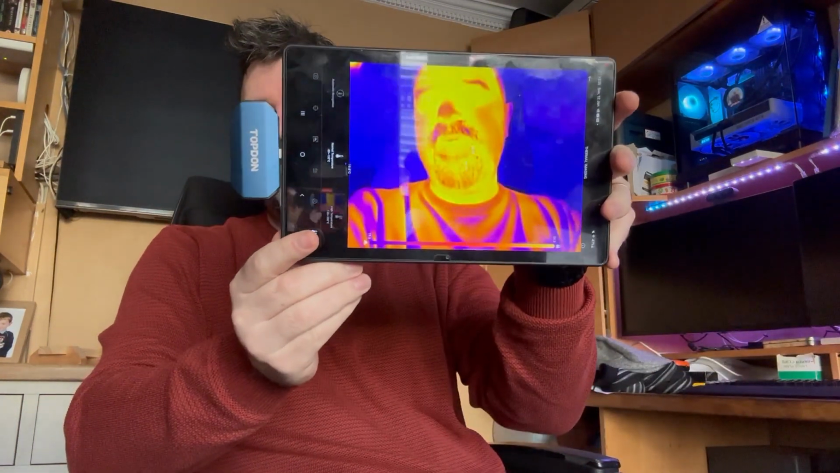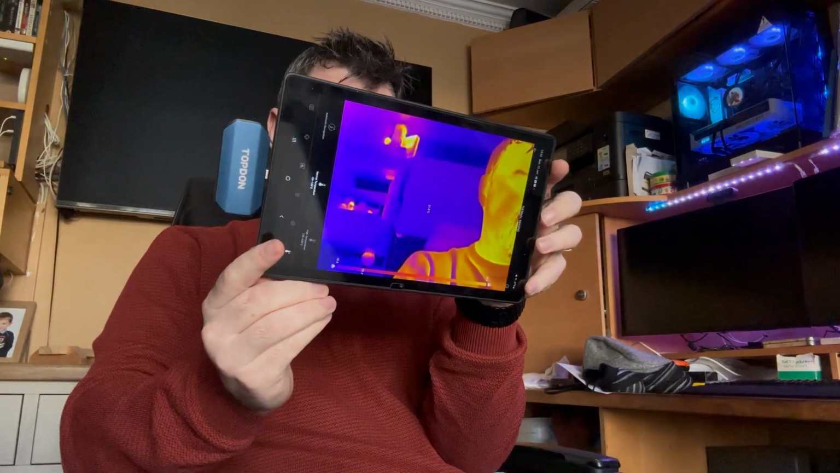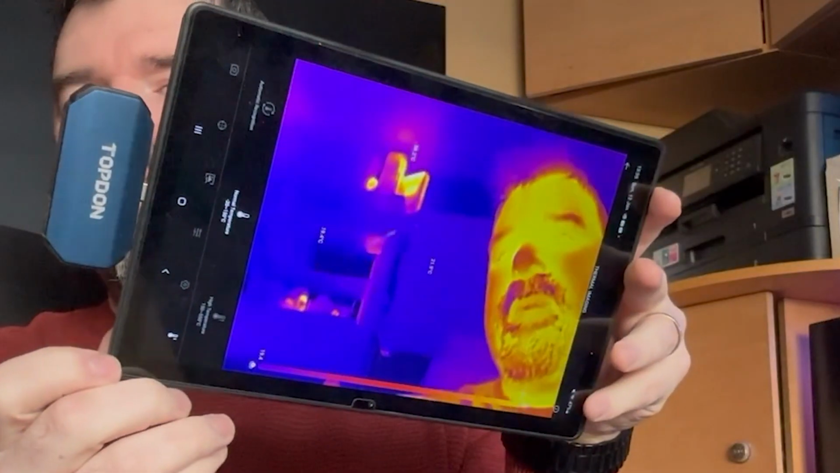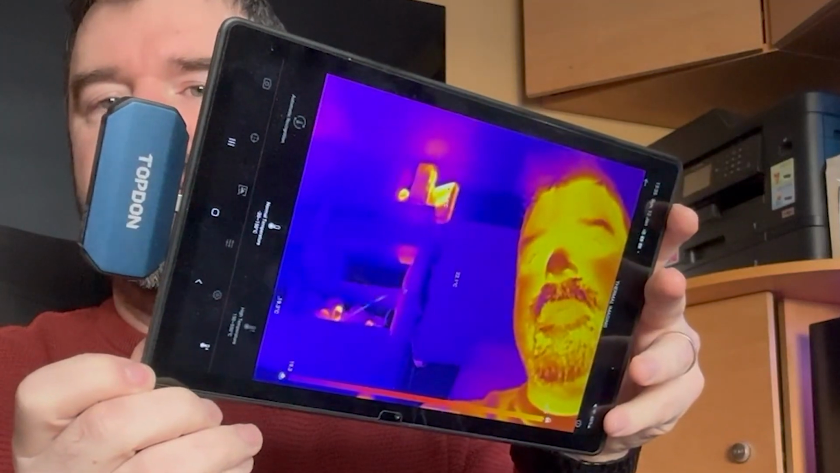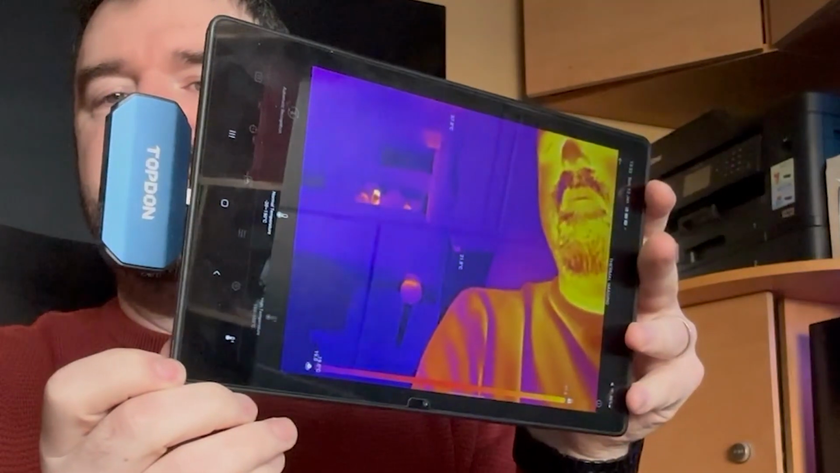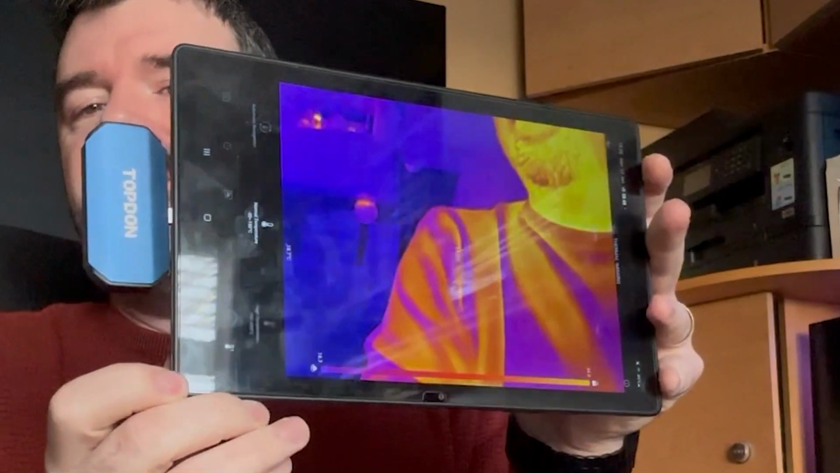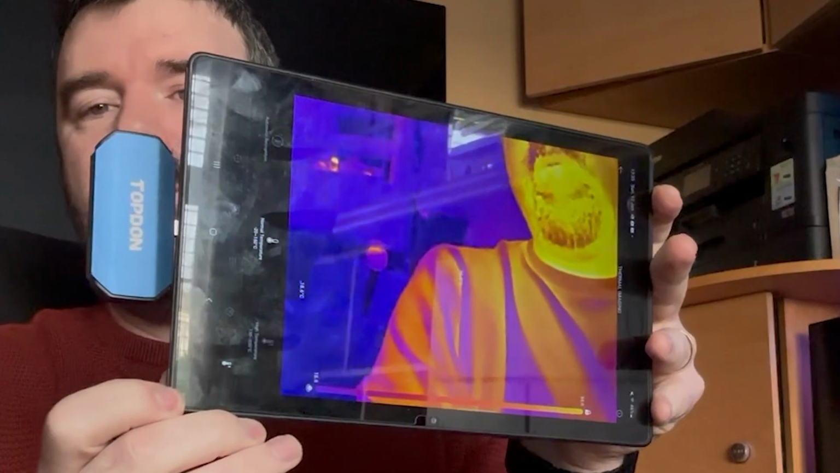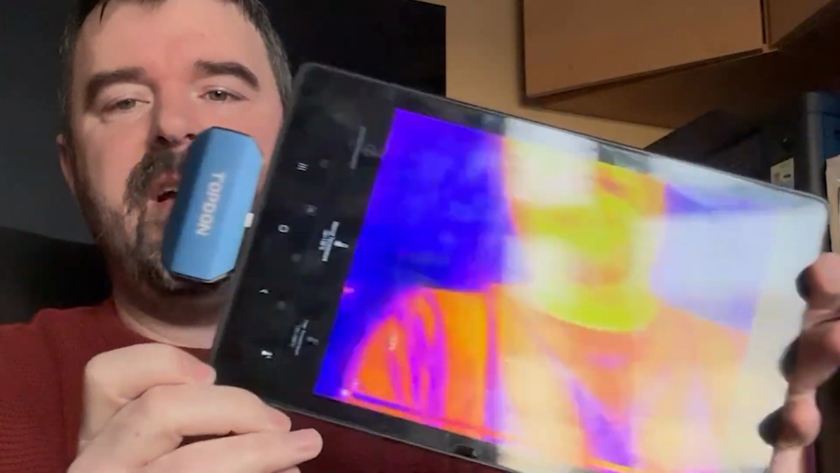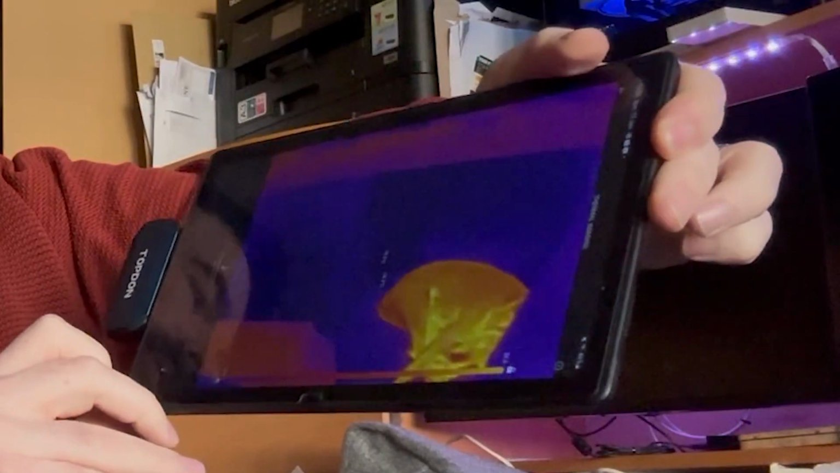As you can see, I already have the TopDon connected. Here's me. This is on a Samsung tab, I think it's like 8 inches or so. You can see up the top right, just beside my head, that's my router, and you can see some more electrical connections there. Just beside my shoulder here, that's my Amazon Alexa Echo. That's not the keyword that sets it off. And over here, that's my dog under the counter, lying on her bed.